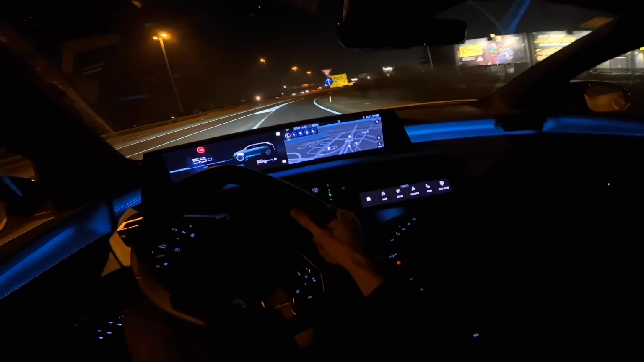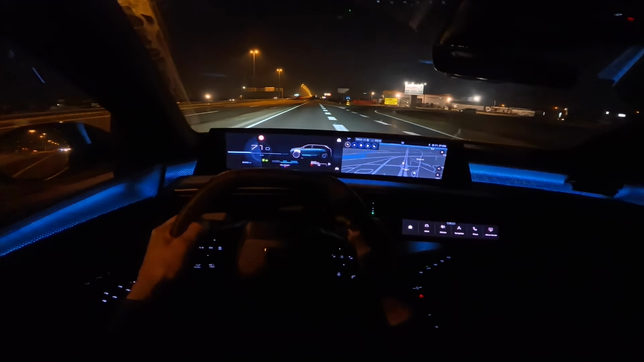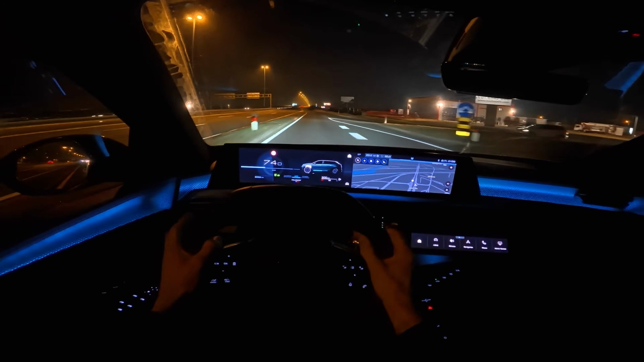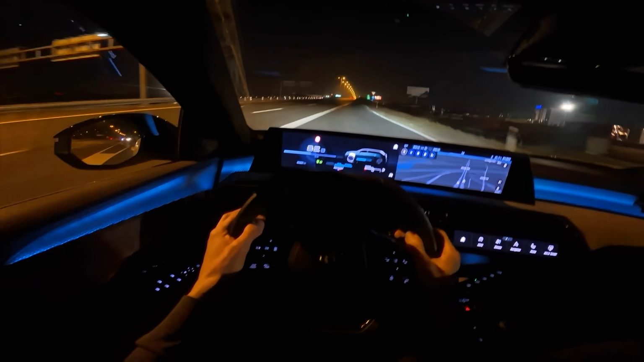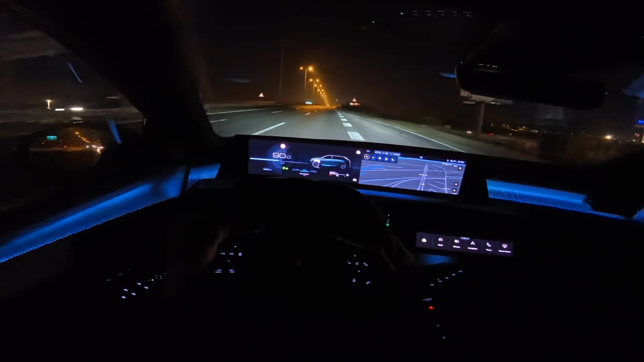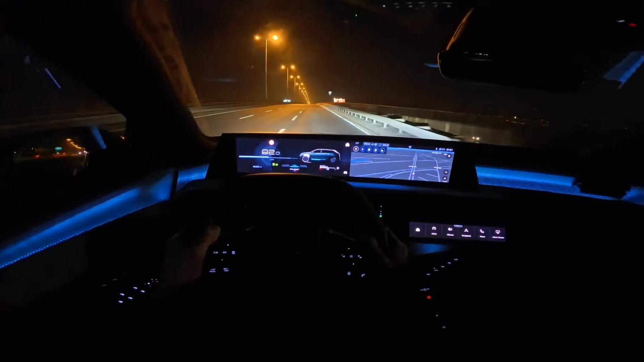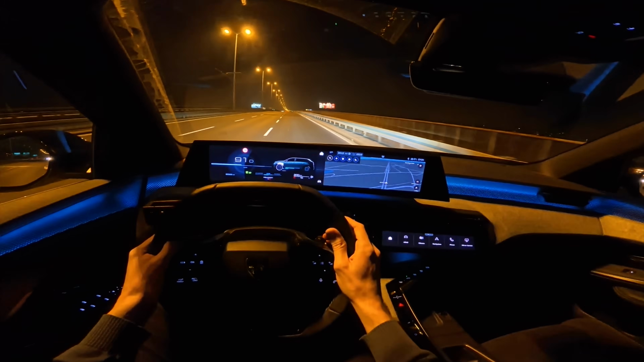And I wish I could spend a little bit more time with this car. It's super comfortable and it's economical for this big SUV. I believe truly that you can get like 6 liters, maybe on open road even 5. Again, if you're a relaxed driver, let's call it that way.